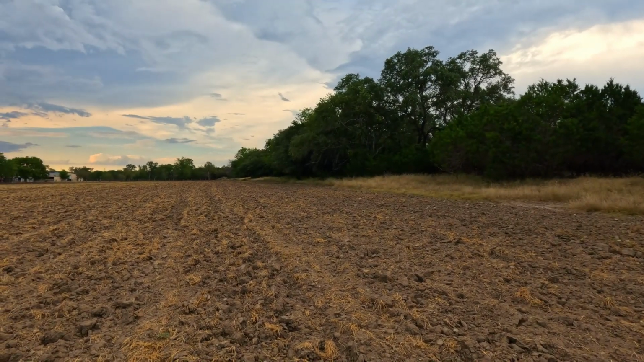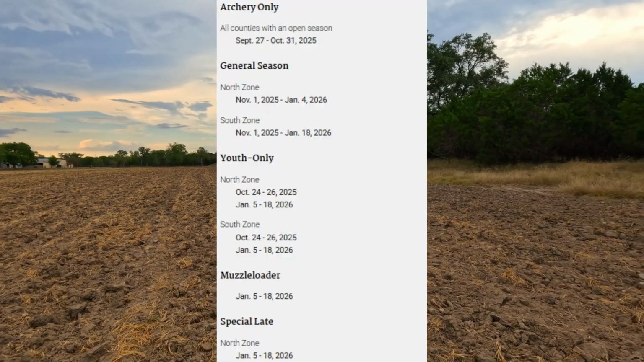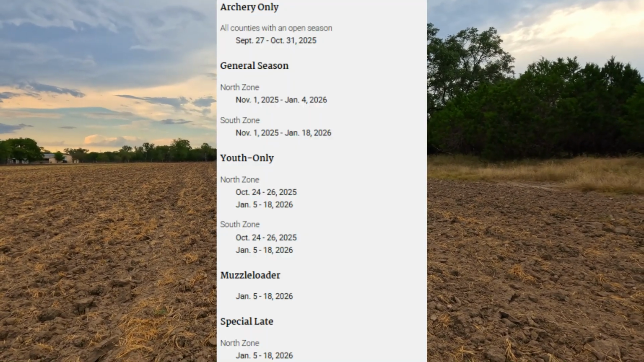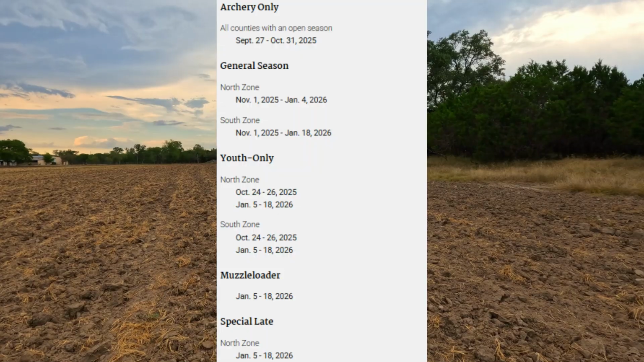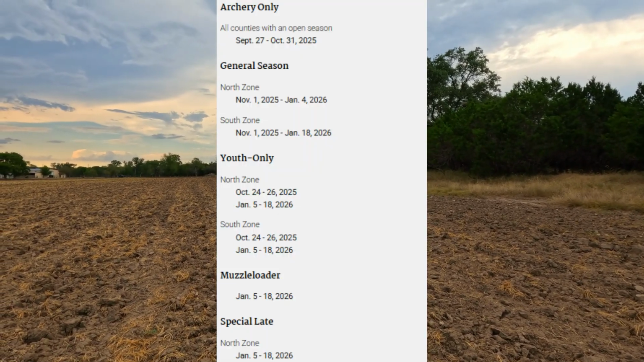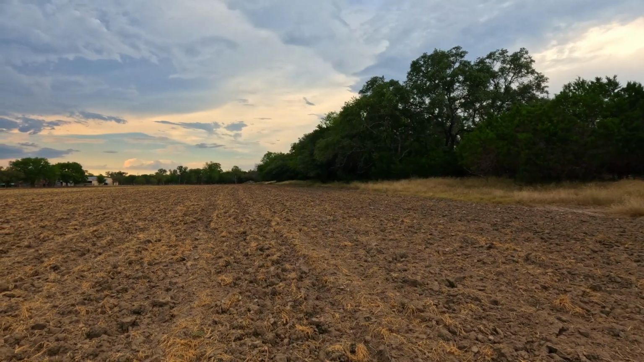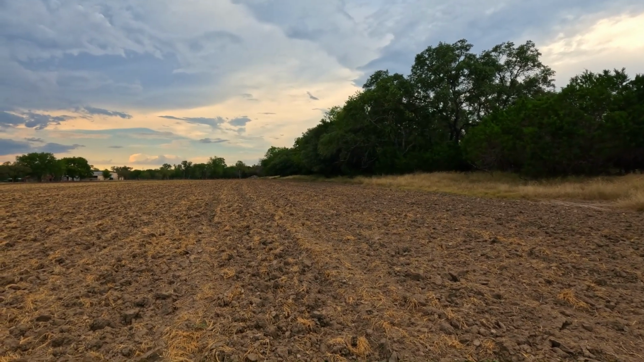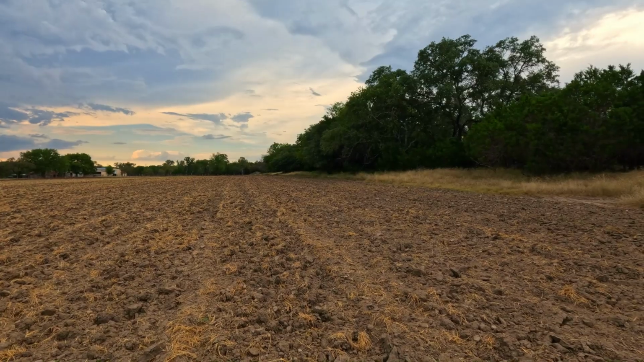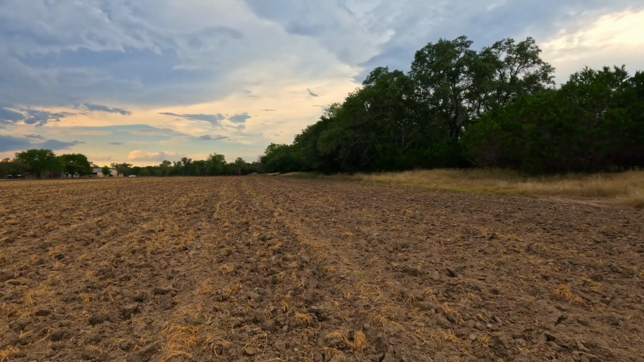For whitetail deer, archery season starts in late September and runs until early November, followed by general season until early January, depending on the county. Youth and special late seasons exist in certain areas. Axis deer and other exotics have no closed season in most of Texas and can be hunted year-round with a valid license. Always check the county-specific regulations, as some areas have special rules.